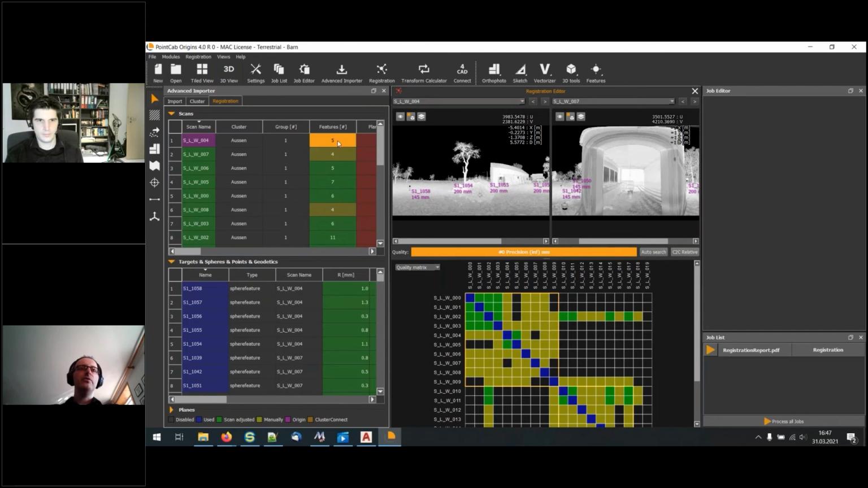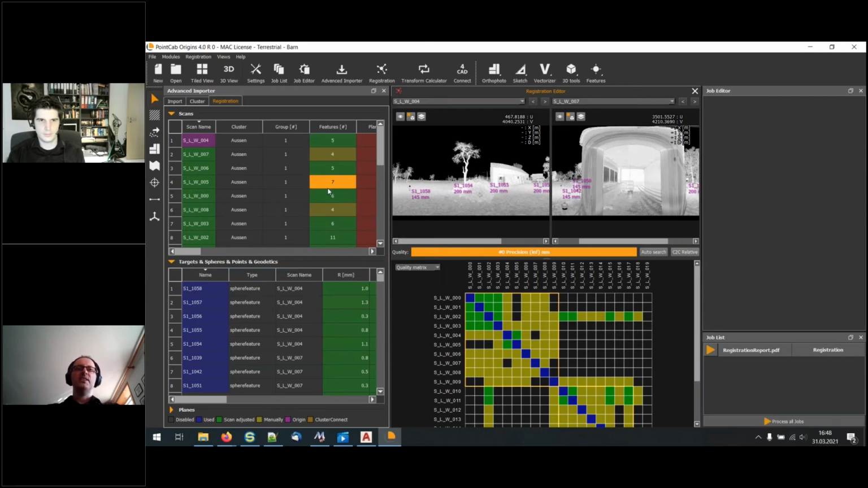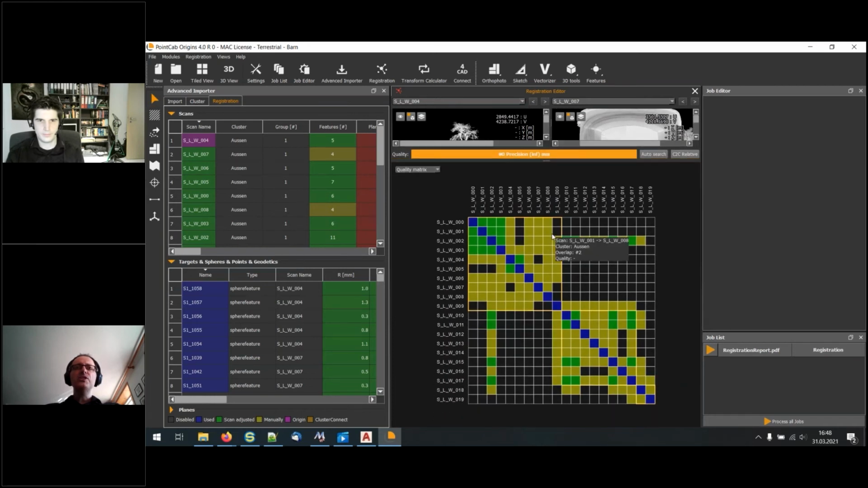We have an overview of how many features have been detected in which scan. And you see all the scans are now in one group. One group means all the clusters internally have been connected, the scans in each cluster, and then the clusters have been connected. So now in this matrix, I can easily observe which scans connect which clusters. You see this scan 002 has connections to all the scans in the second cluster. So then you know which scan connects the inner and the outer part.